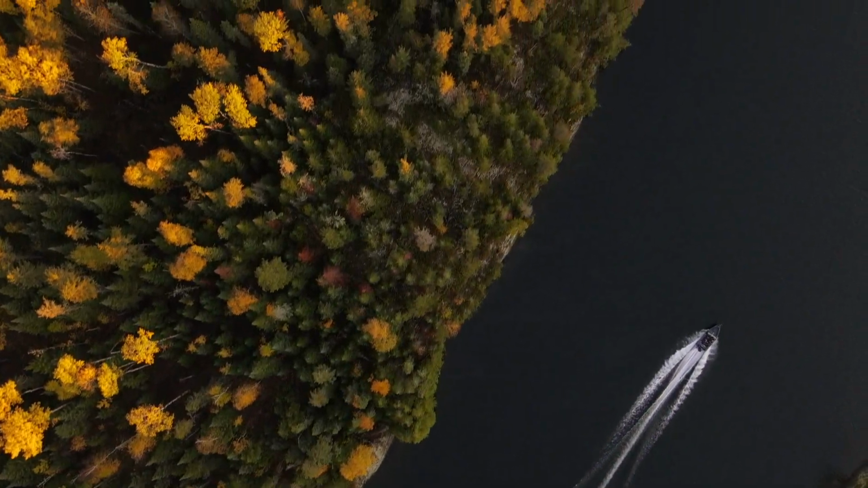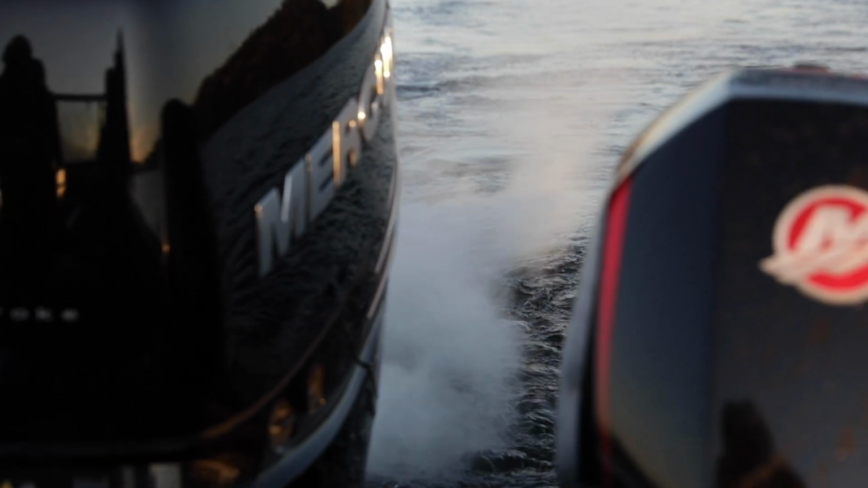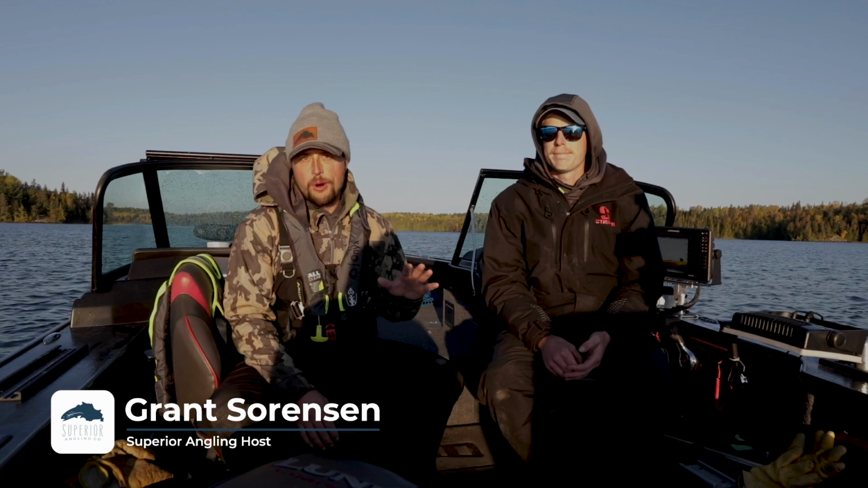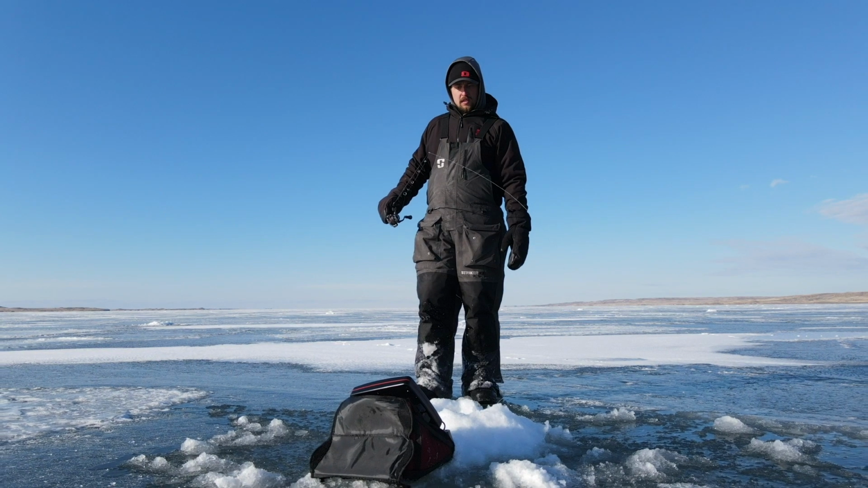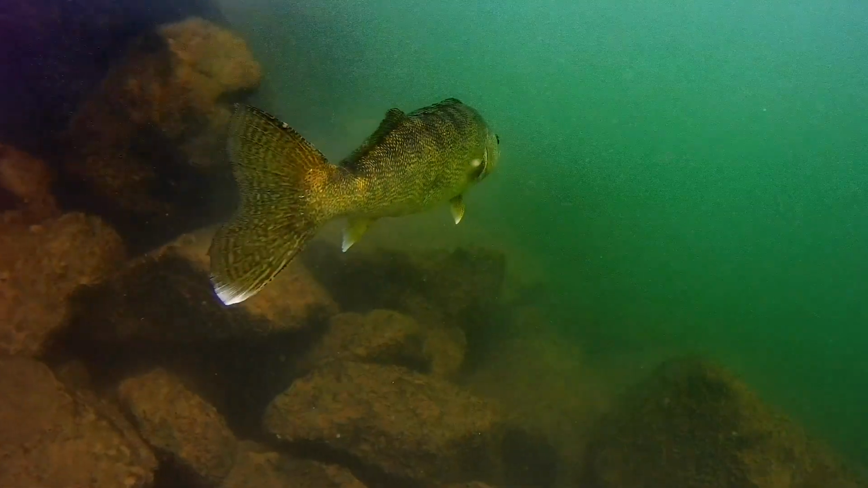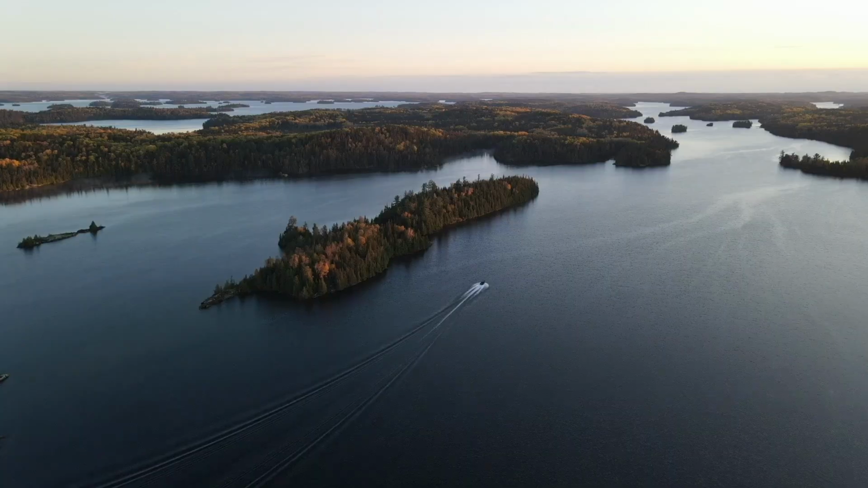It should be a good day. Yeah, I think it's going to be a good day. So we're just going to continue to drive around, try to graph these fish, and we have seen a couple in 25 to 30 feet of water, so they're a little bit deeper yet. Yeah. This body of water is pretty clear, which often means big fish. Stick with us, it's going to be a good one. Got him. That's a big fish.